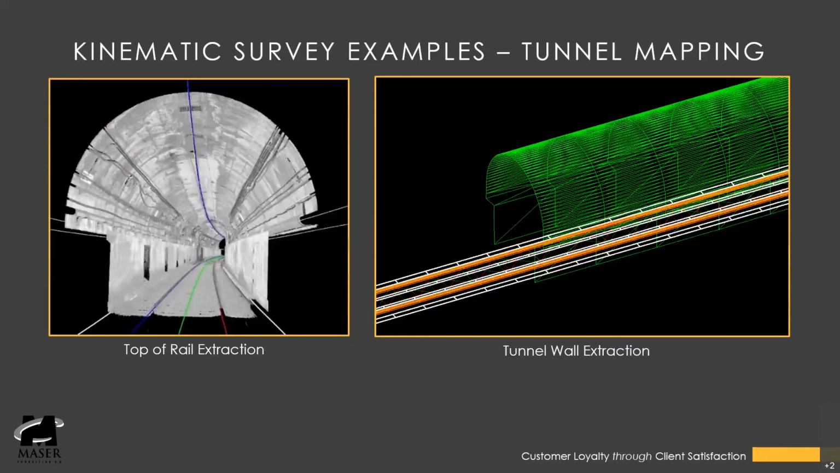Here's an example of some tunnel mapping that has been done. On the left is a cross-sectional view, and you can see the track and the center lines have been extracted. And we extract that with a template that we push through with a software called TopoDot. And we could determine where the center line of track is, and then we could regress that alignment and get the geometry both horizontally and vertically.